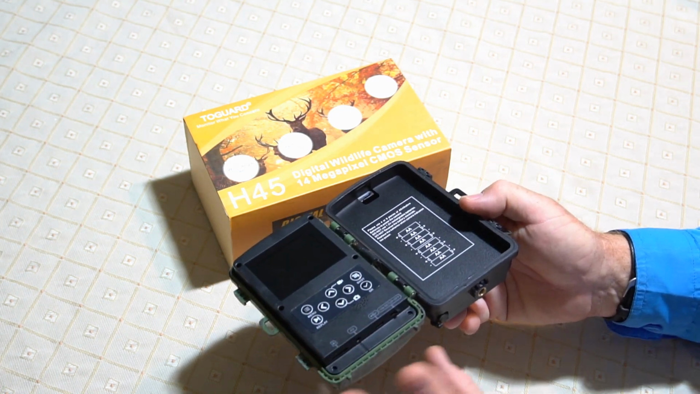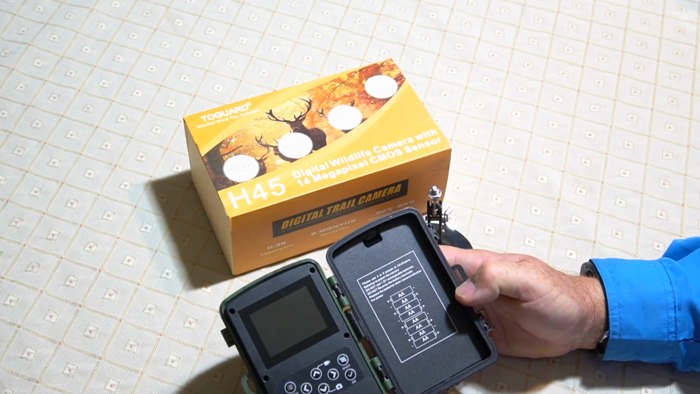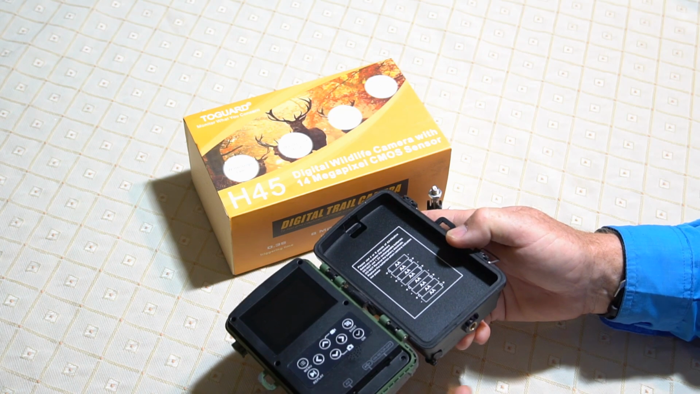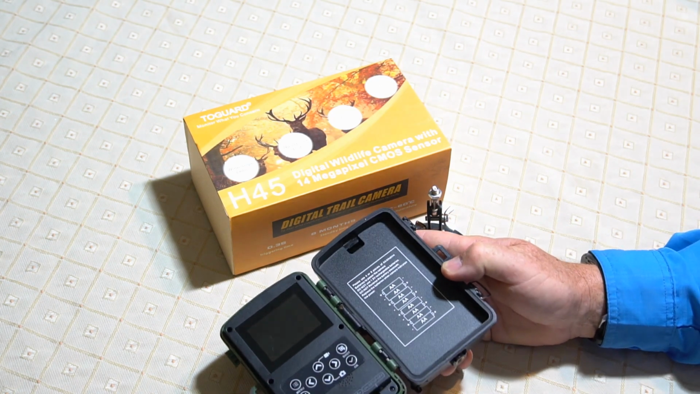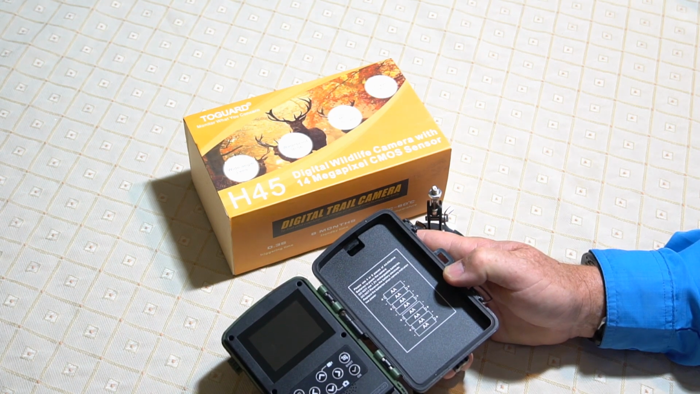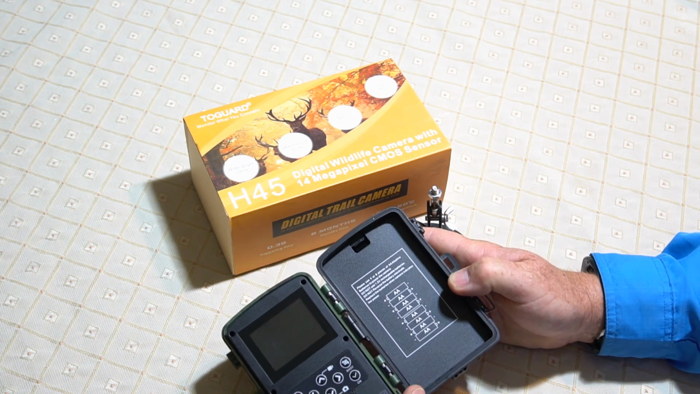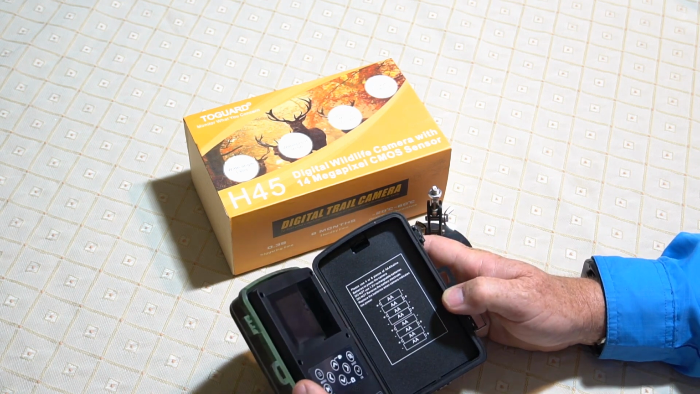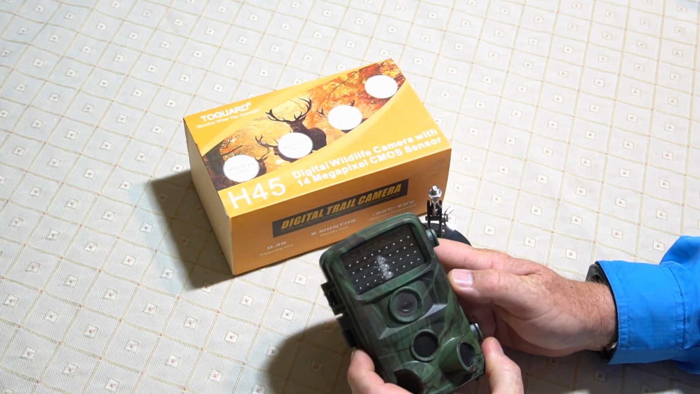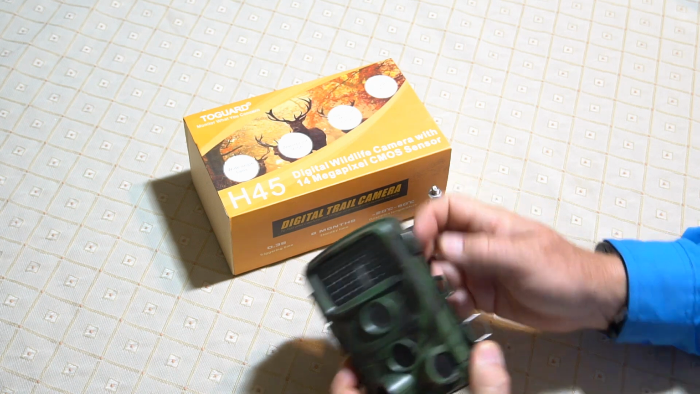My only complaint about this one and the other one that I did from Cam Park is that the little SD card place that goes in, it seems like it's really hard for me to get out. I can't literally get it out with my finger, the little SD card. I have to use a knife or a pair of needle nose pliers or something. So that's not an issue, but it's a tiny inconvenience, and that's about the only thing. Not much bad to say about it, guys.